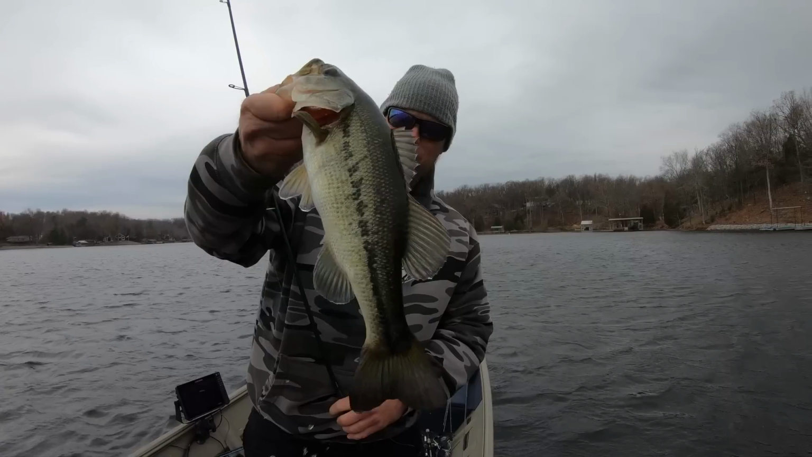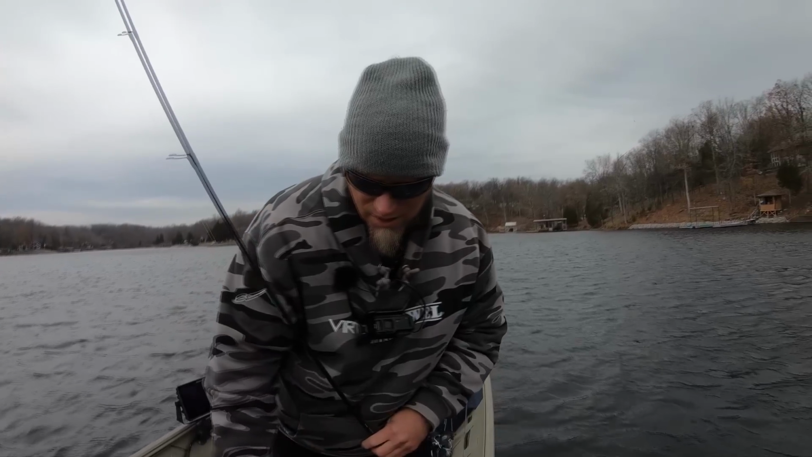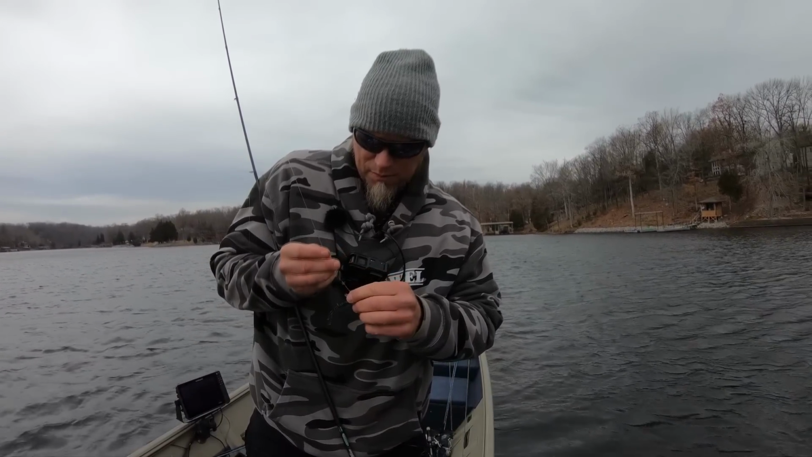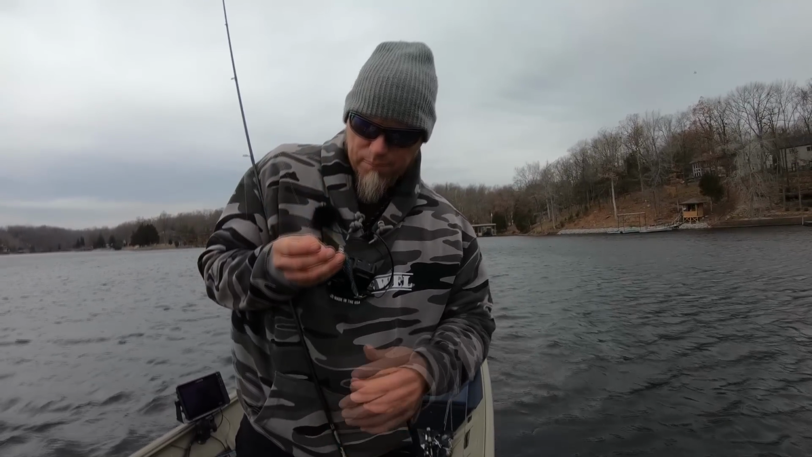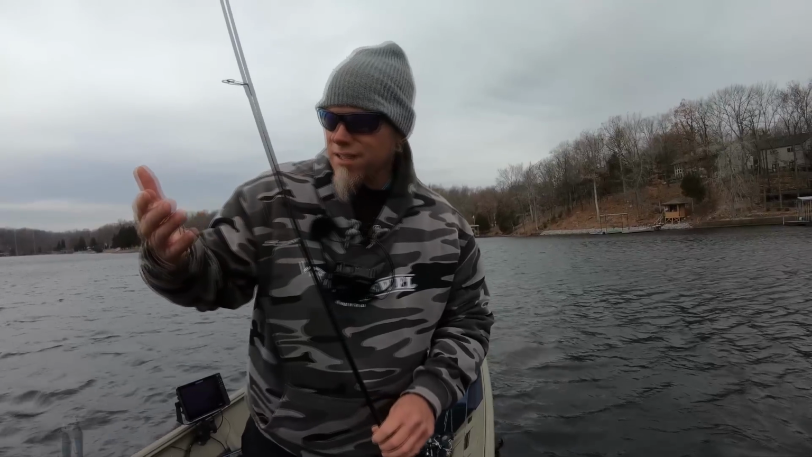Just saw a little group of bass swimming around out there, and they actually came up and busted the top. Made a cast, boom, caught it. I mean, landed right on top of them. I'm liking this little thing. It definitely shows up better than just a regular ball head. And this color seems to be catching a few fish in this nasty, brutal wind.